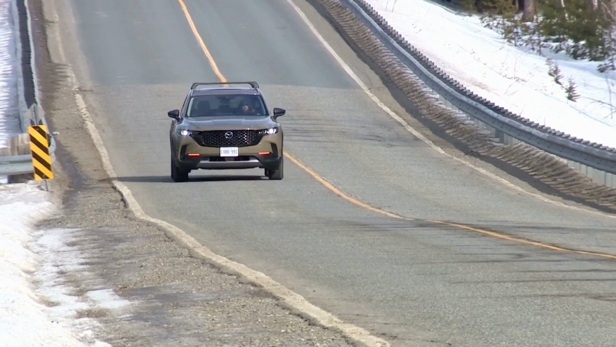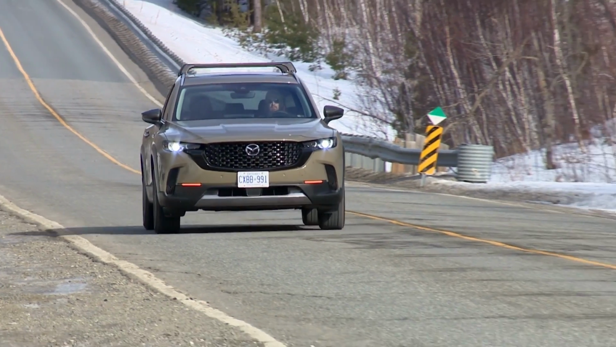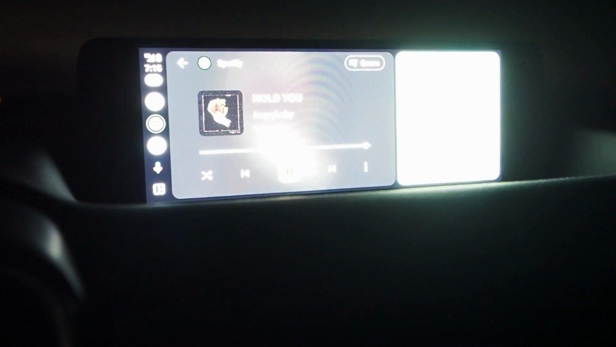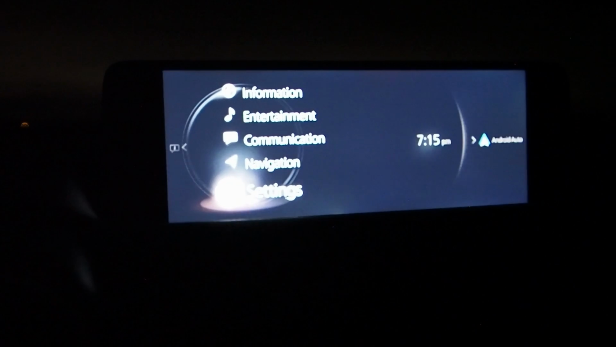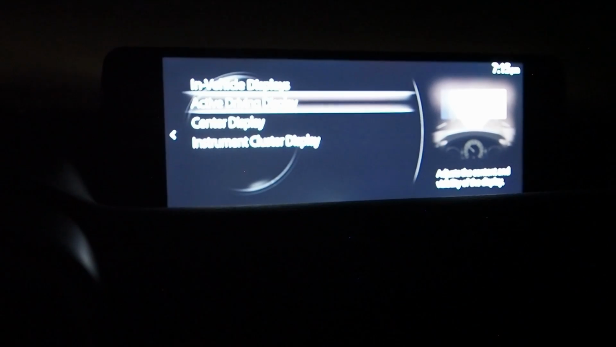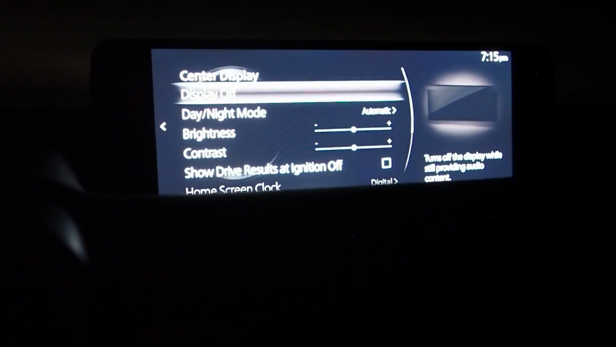Thing is, if you want to keep the tunes playing but turn the central screen off, it is a little more complicated than it needs to be. And so up here, we're going to have to go back out to the home menu, to the Mazda interface here, go into settings, in-vehicle displays, center display, and then display off.